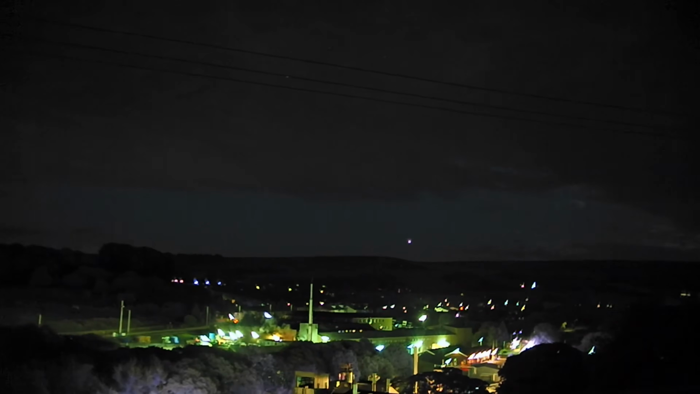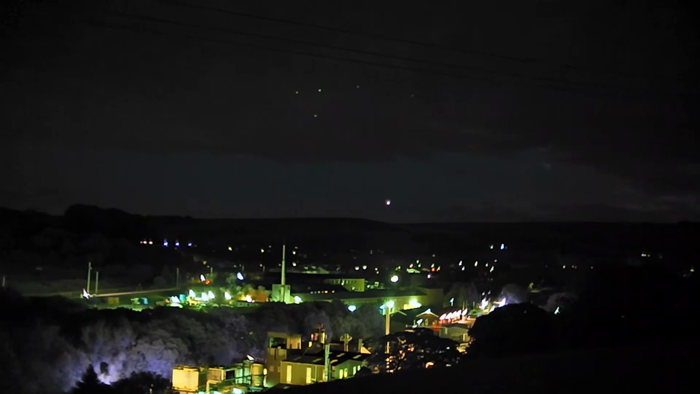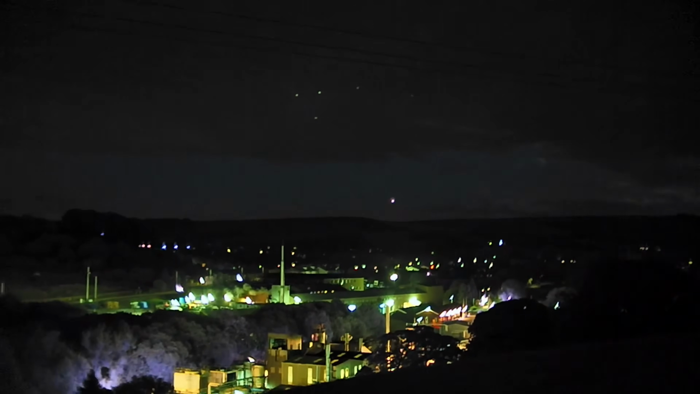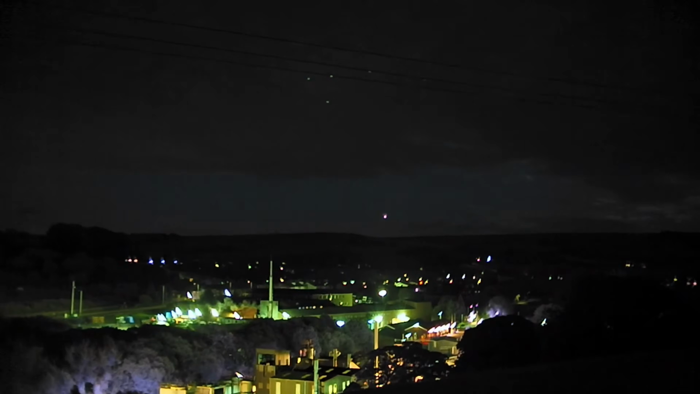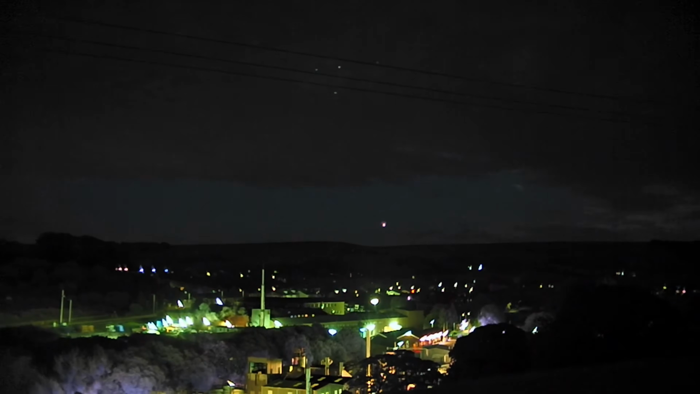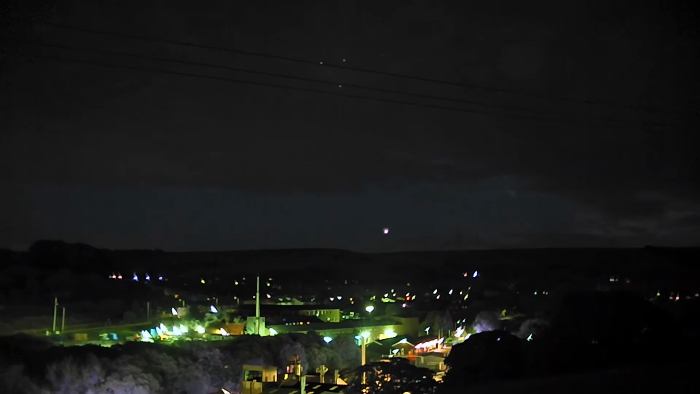So many of these lights being reported. Now it is worth noting we are about 20 to 25 miles from Manchester Airport, so you get planes coming in with the landing lights on, but with planes you can see the aviation lights. So far I see no aviation lights. With this I keep my eye on it, I carry on and I look around the sky